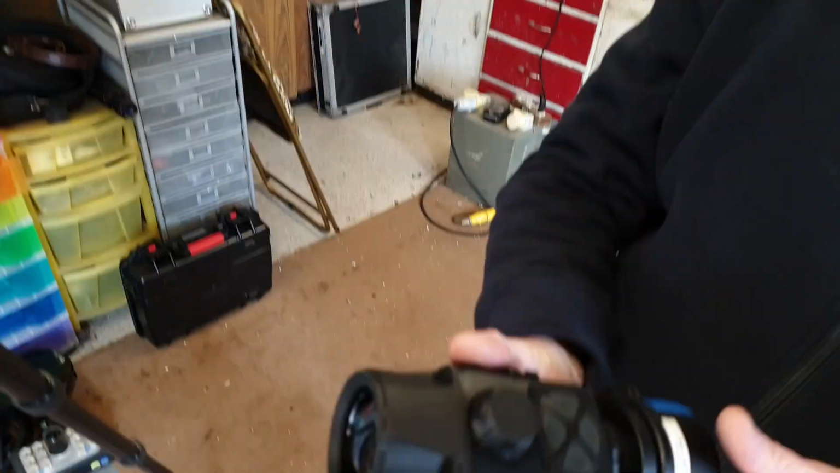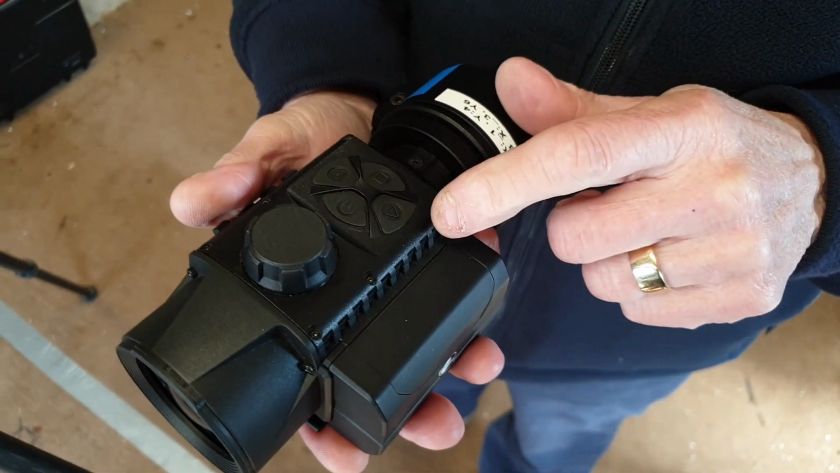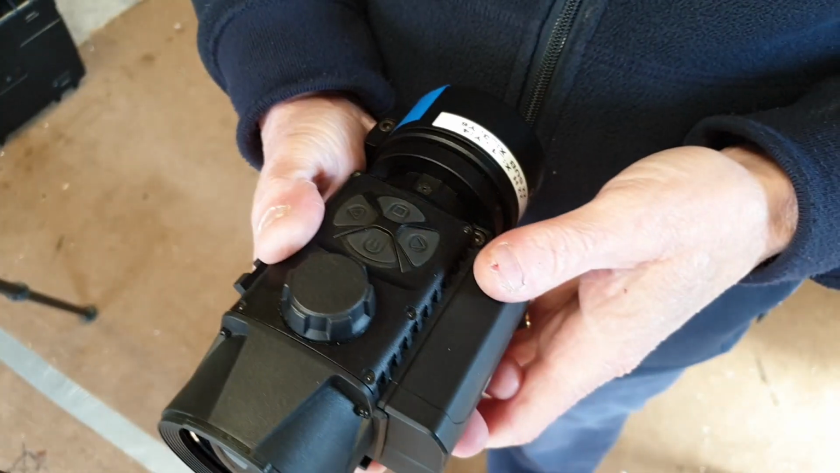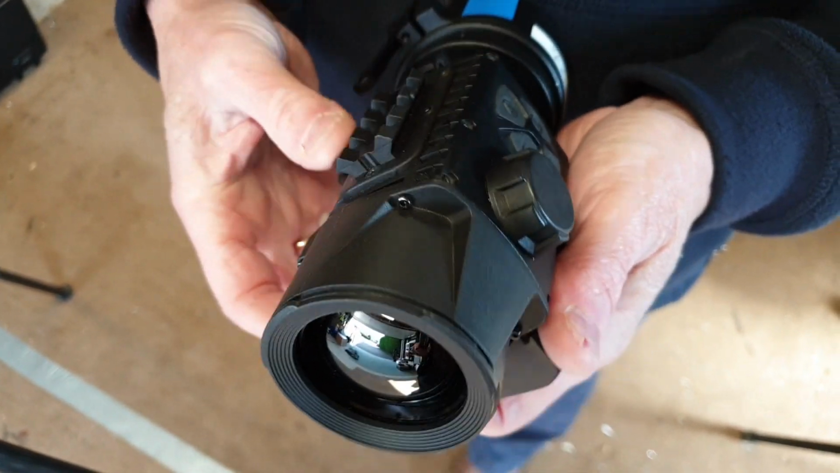The focus control on this is here. This allows you to focus the objective lens to the sensor. Okay. You've got an on-off power button, and you've got various menu controls here. So, white hot, black hot. You only get two colours. You can adjust the contrast and the brightness. There's Wi-Fi.